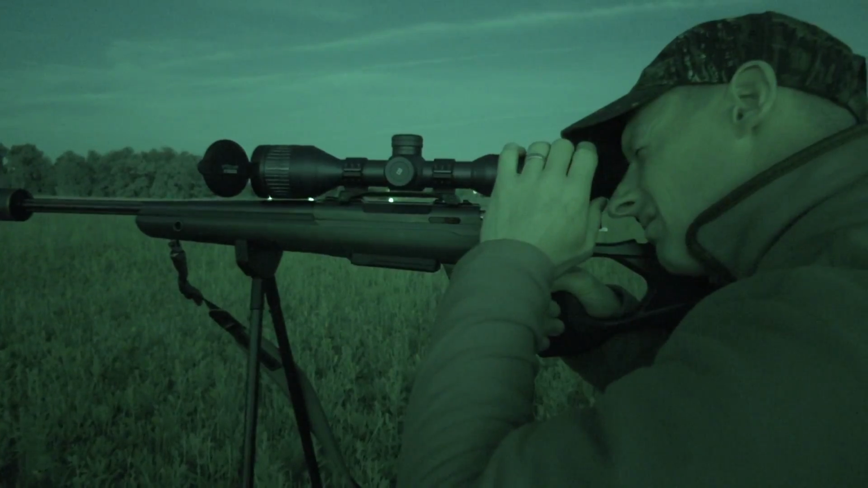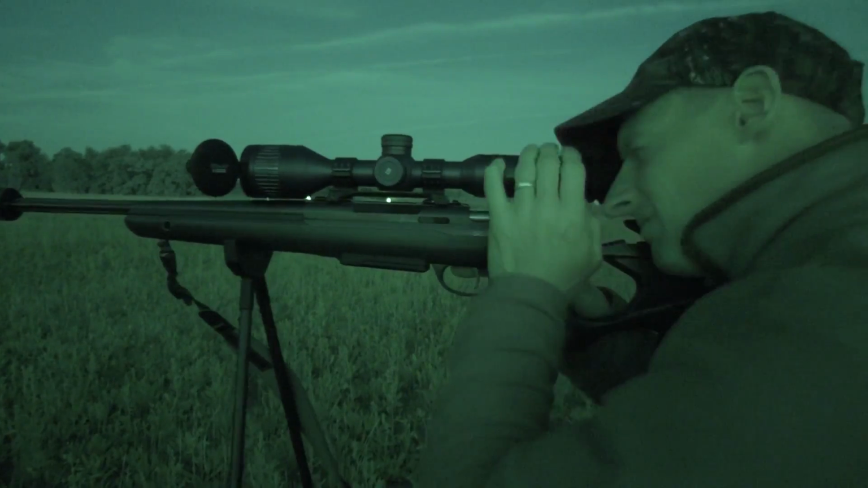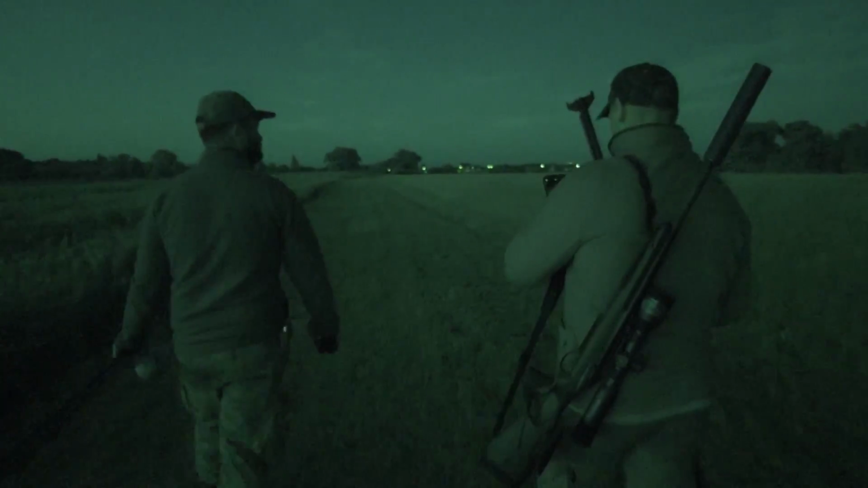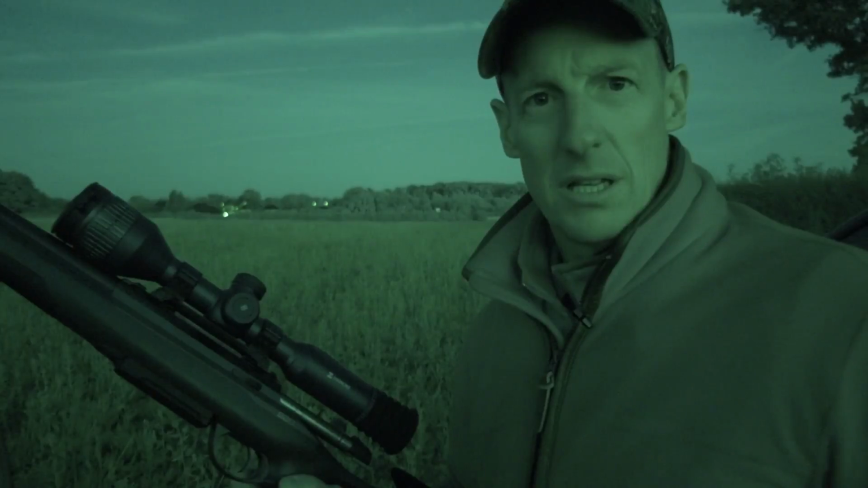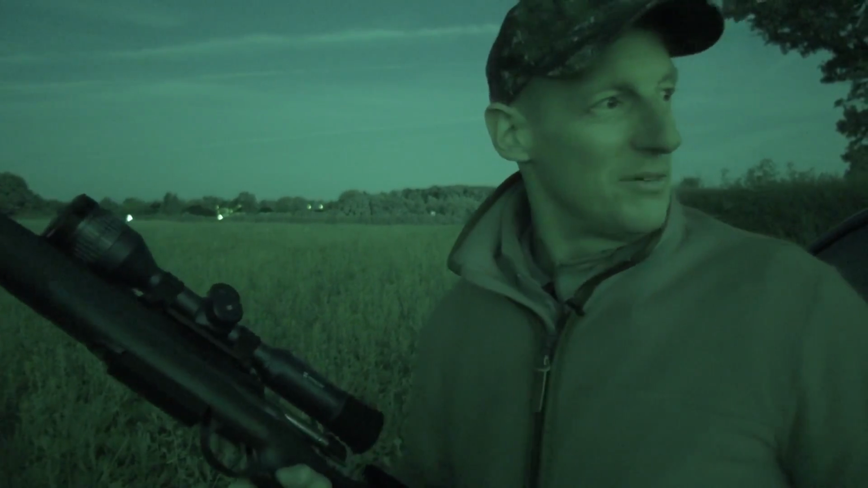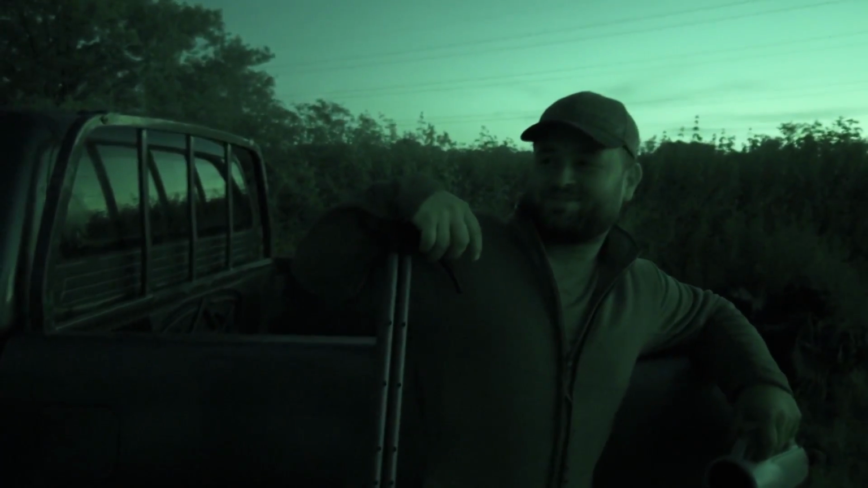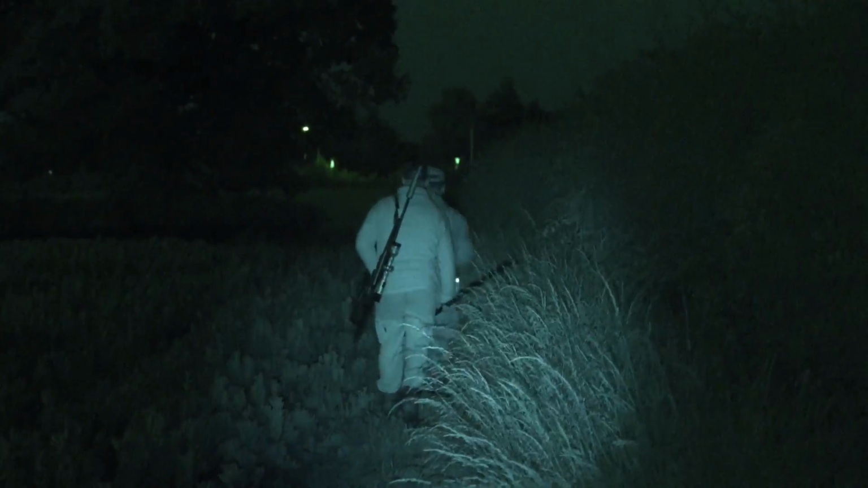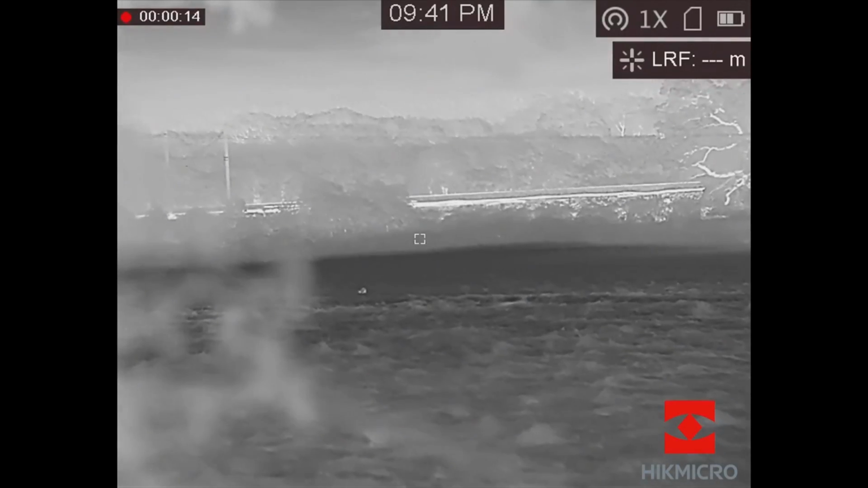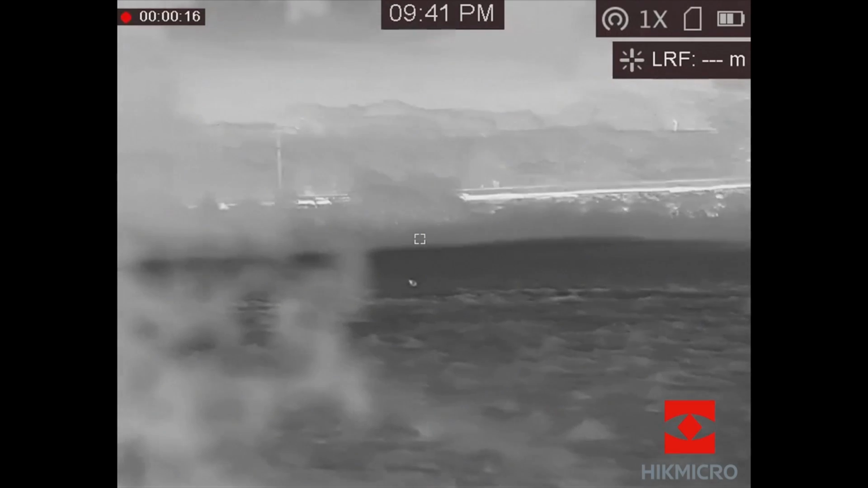We head out just after 10 p.m. It's still not dark, but there's lots to be done. Sam and Paul are less off-bonnet, more off-sticks fox shooters. Do you normally walk when you're with other guys? No. Okay, so we're going to walk. We're like into a bit of walking and a bit of stealth mode, you call it. Just because, yeah, we could go and park in the truck, but we're going to walk. That's what we do. Sam spots using the HIK Griffin.